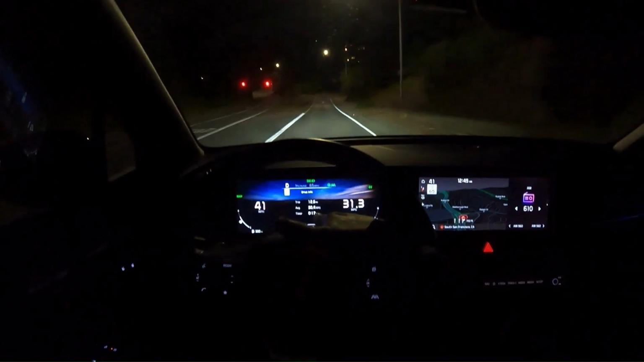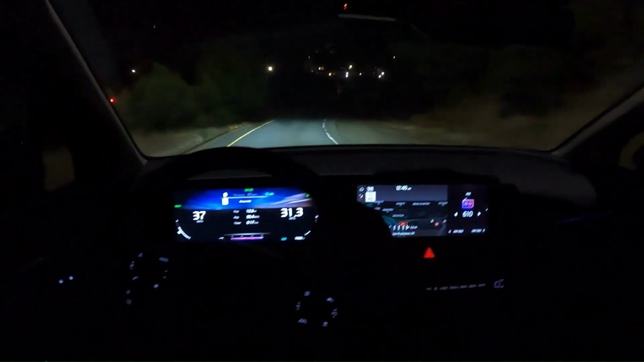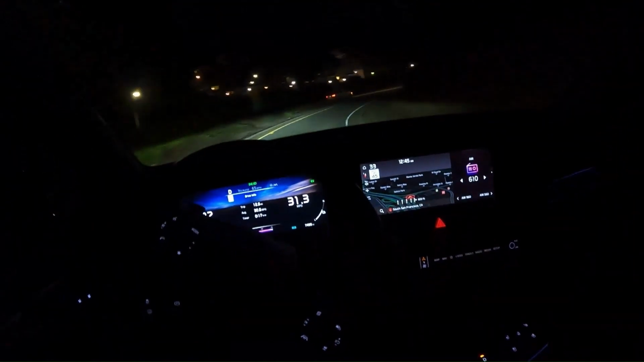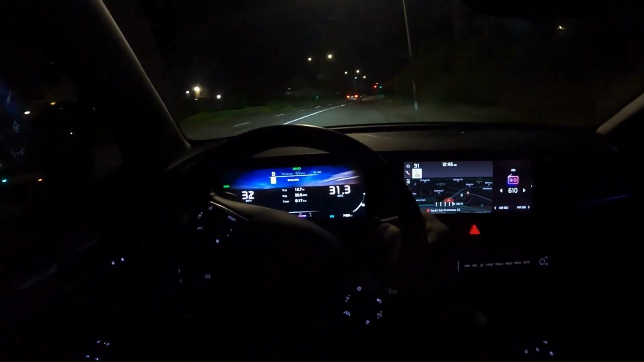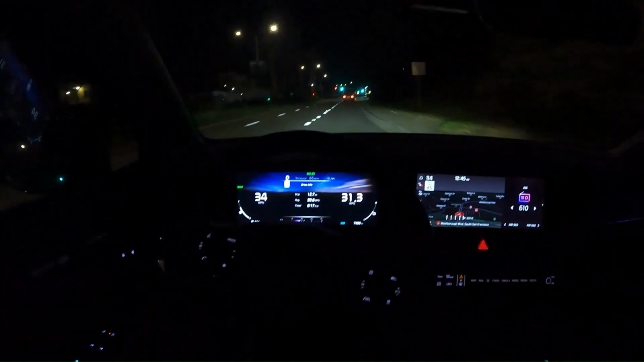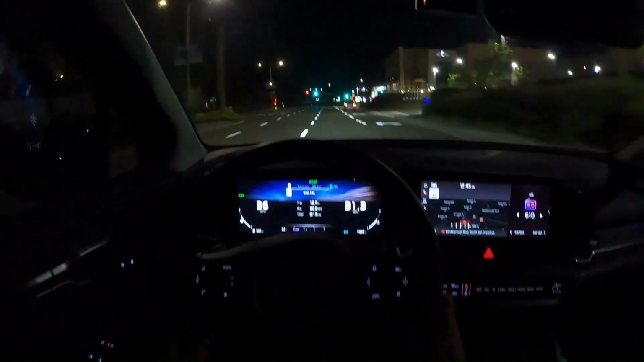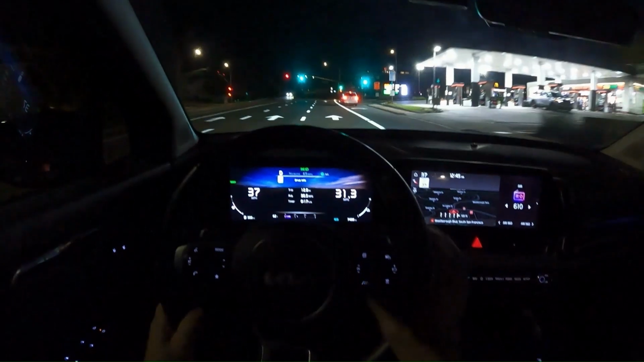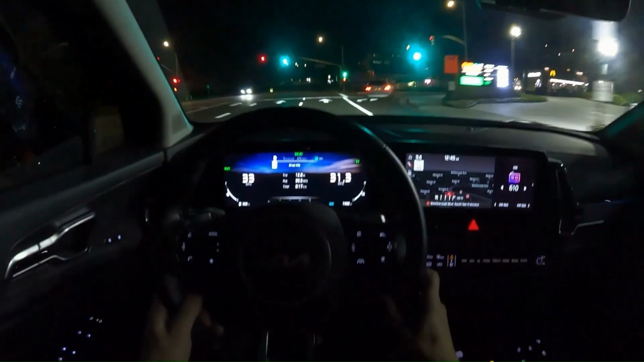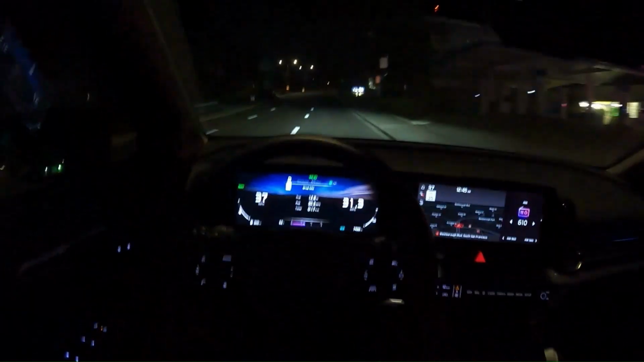Okay, on this drive I'm averaging 30.4 miles per gallon. And it will fluctuate depending on the terrain of the road you're traveling on. As you can see here, I'm going up a hill right now and it's at 30.5 miles per gallon, but it'll probably drop a little bit by the time I get to the top.